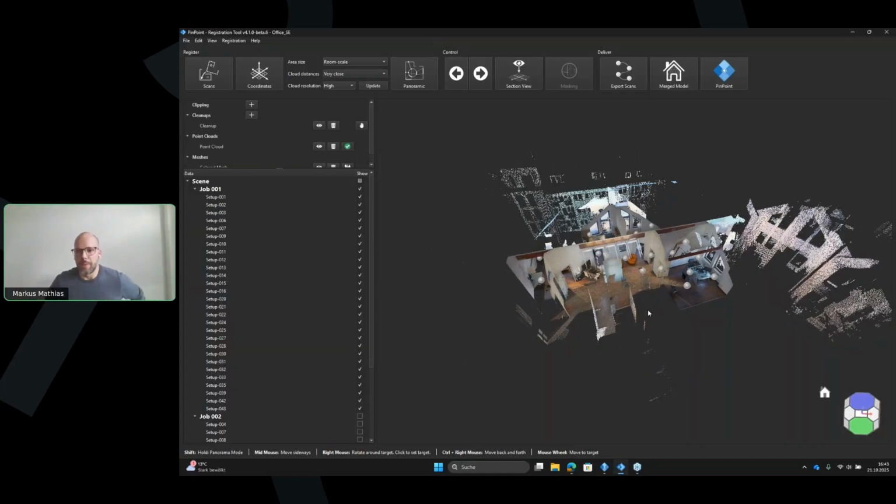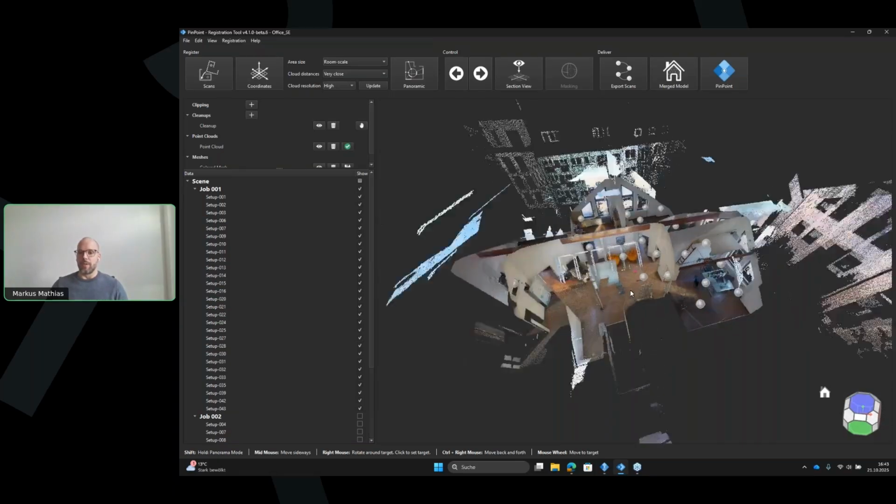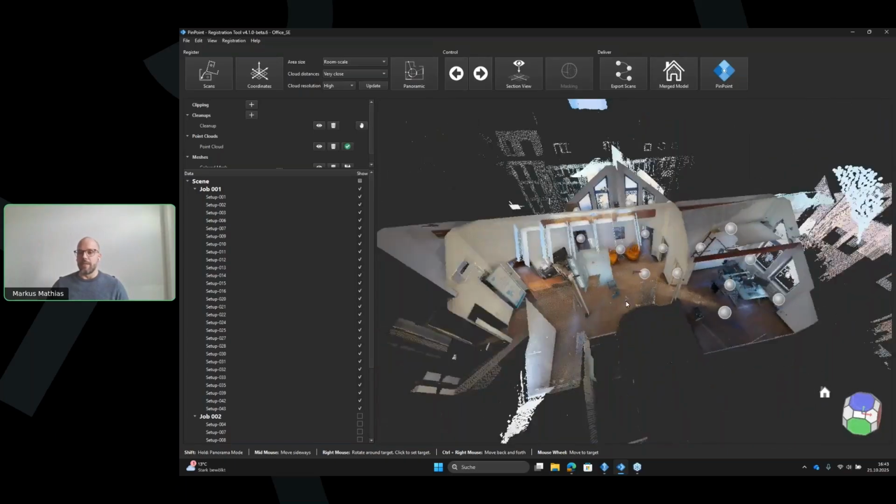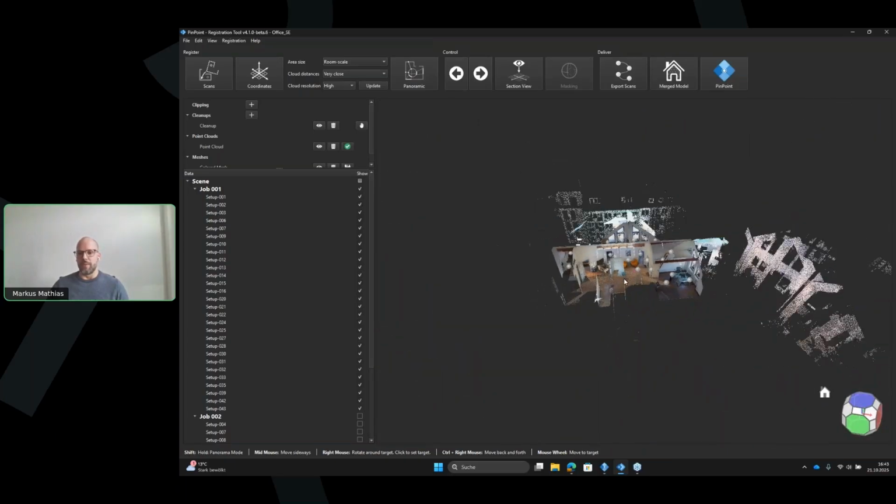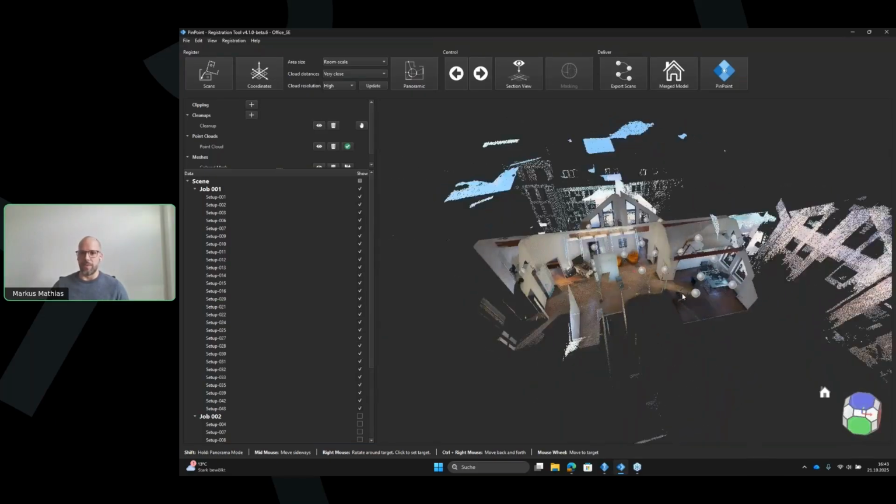So this is a typical import, how it looks in the Pinpoint registration tool. You connected your scanner, you imported your data. And as Serena already mentioned in the beginning, when you already did some pre-registration during your scan, then the data comes into the software already registered, and you can see immediately that it looks already quite nice. But of course, this is not always the case.